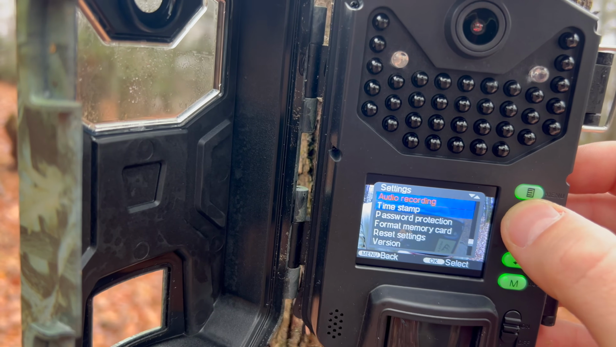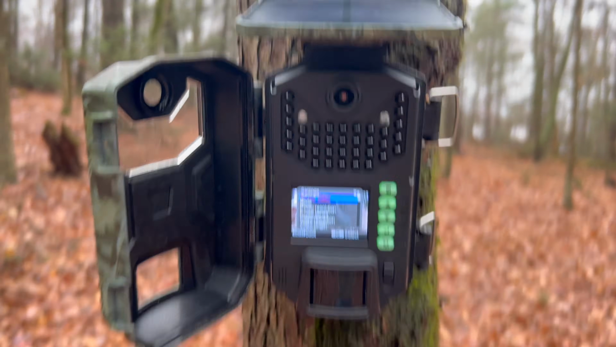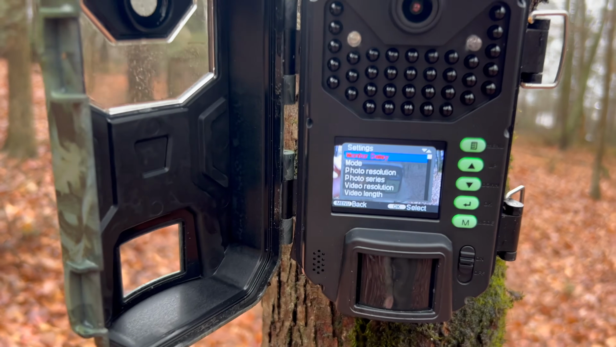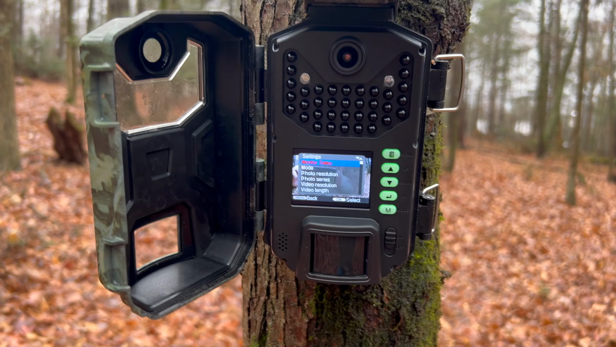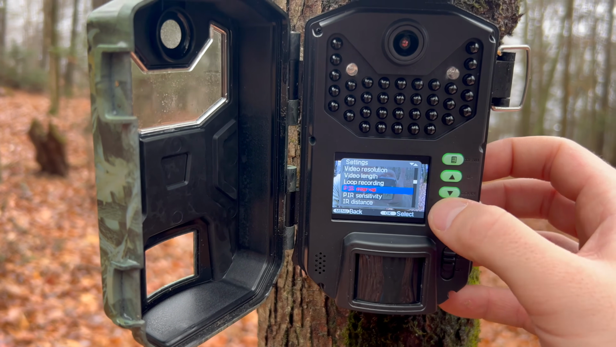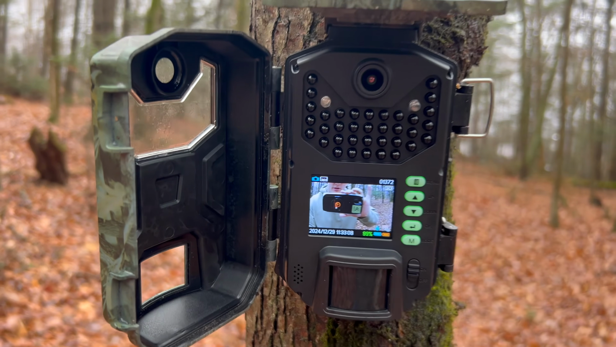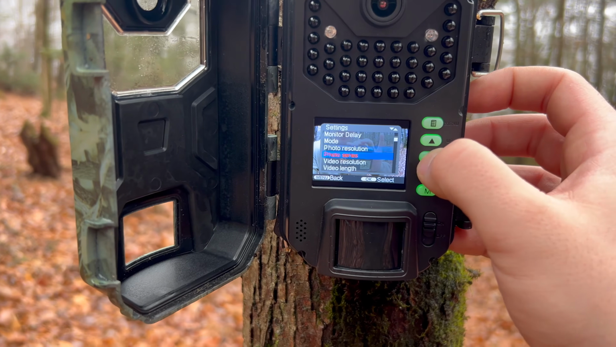For this, I had on most of the basic settings that most people are going to be using. I did have my photo resolution set to the highest. I think I only had it on a 1 photo for the photo series, not any burst or anything like that. Video resolution was the highest. But you can see here, you can mess with a lot of stuff. For my PIR sensitivity, I had it on medium, which is what most people are going to be pretty much running their cameras on for this test.